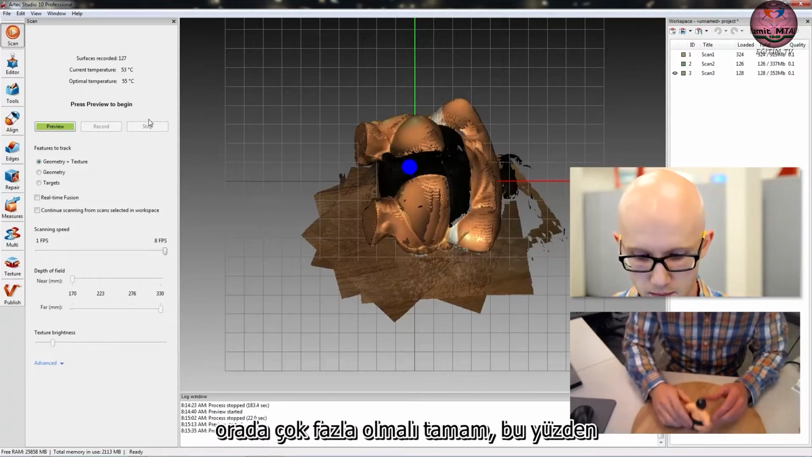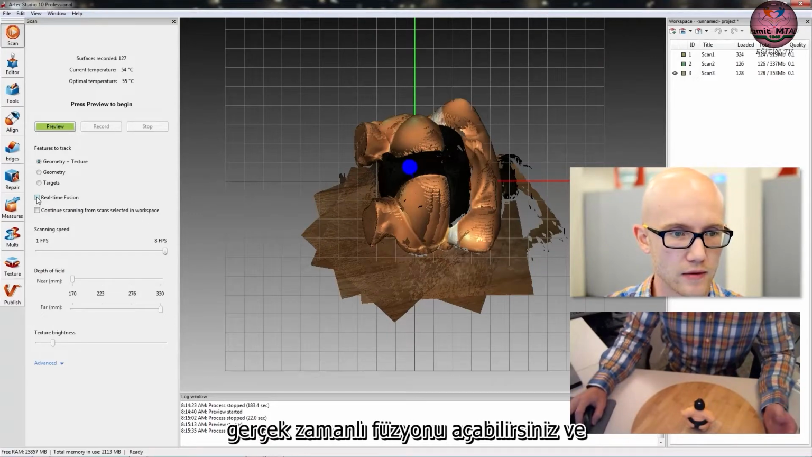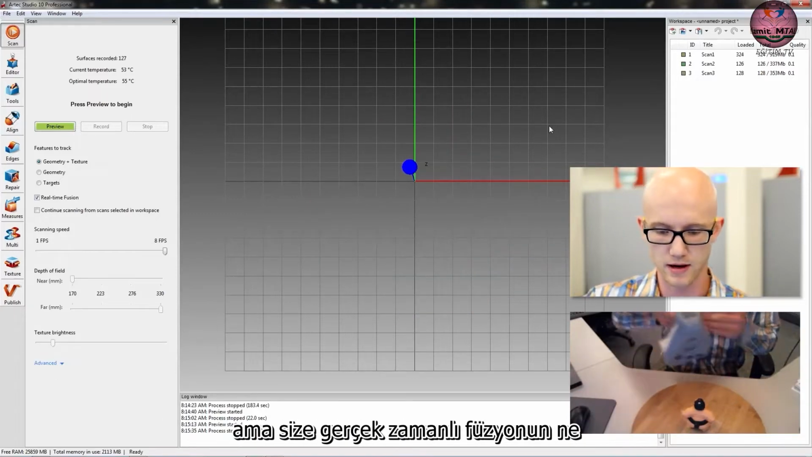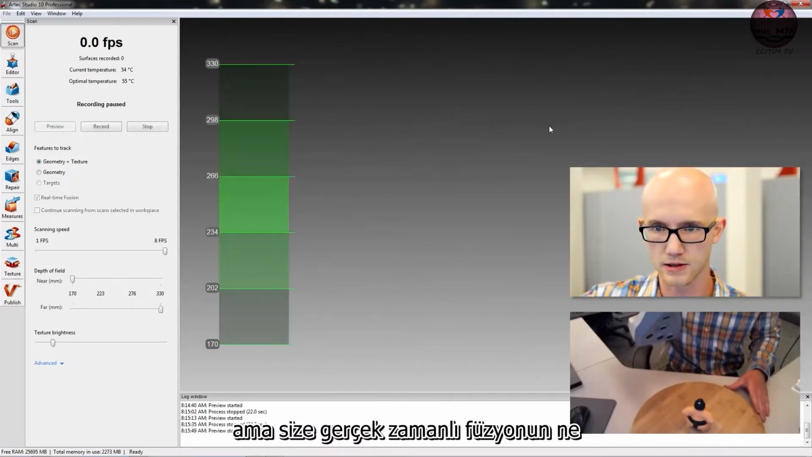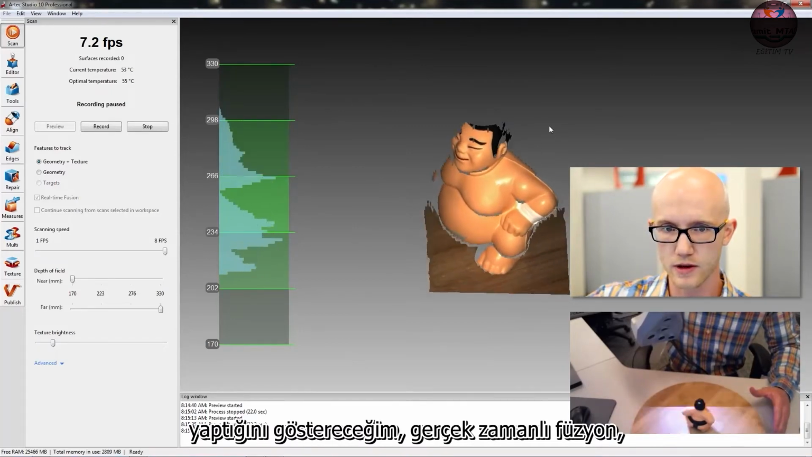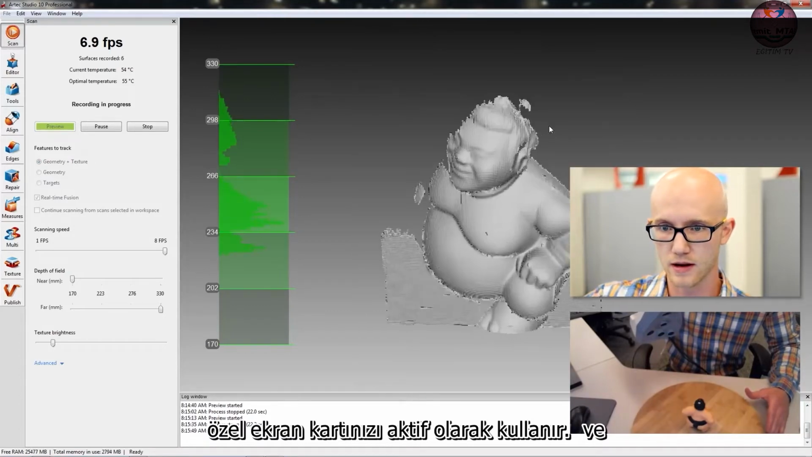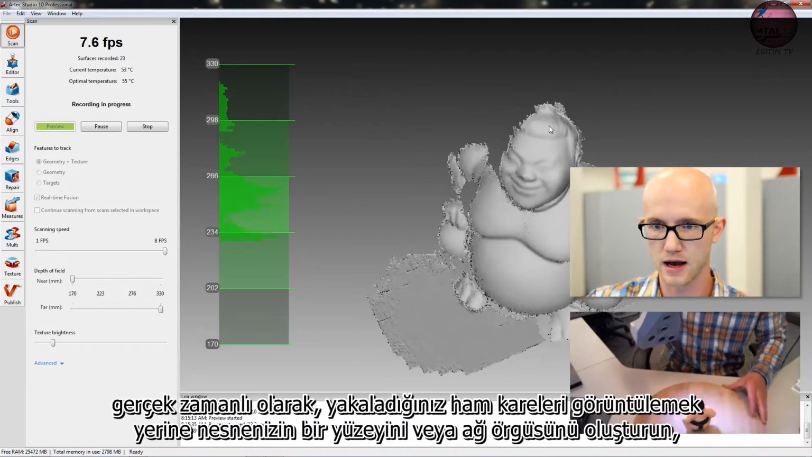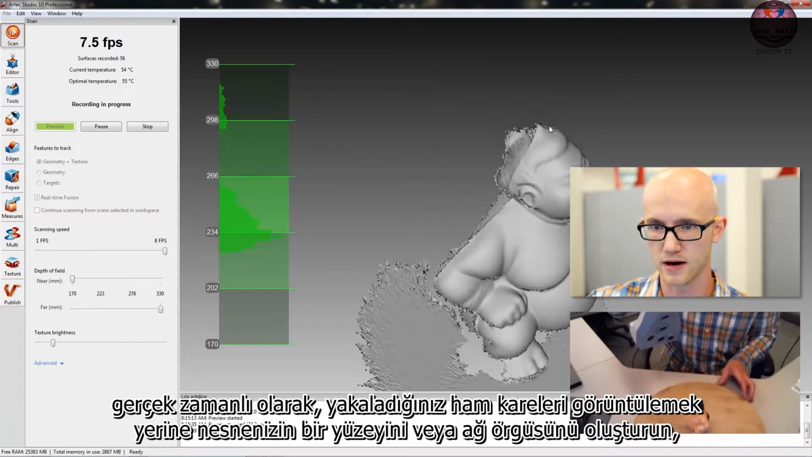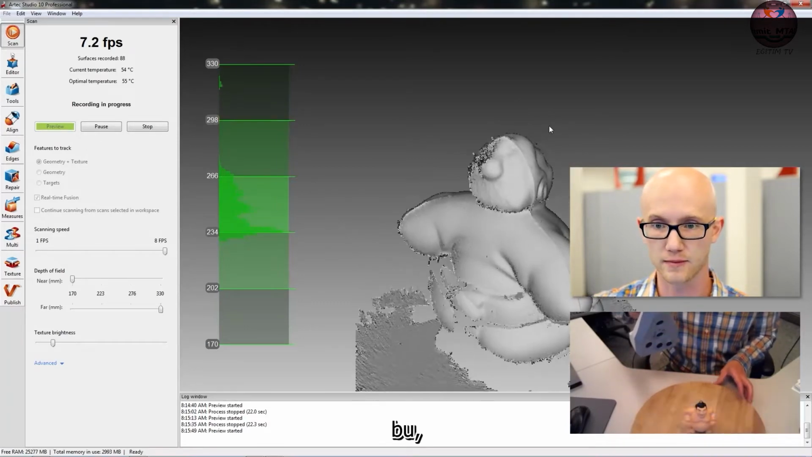Okay, so what I just showed you was normal scanning, right? But you can turn on real-time fusion, and let's just look at that quickly. We don't need to do this, but I'll show you what real-time fusion does. Real-time fusion will use your dedicated video card to actively and in real time build a surface or a mesh of your object instead of displaying the raw frames that you're capturing.